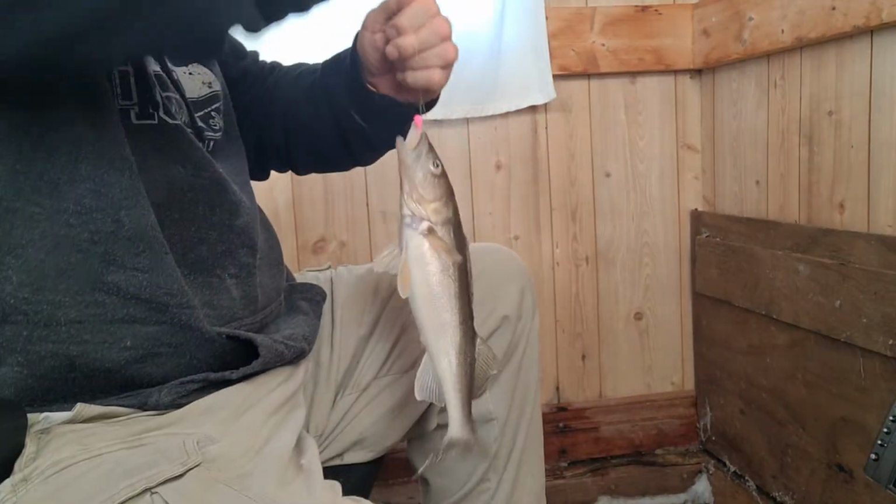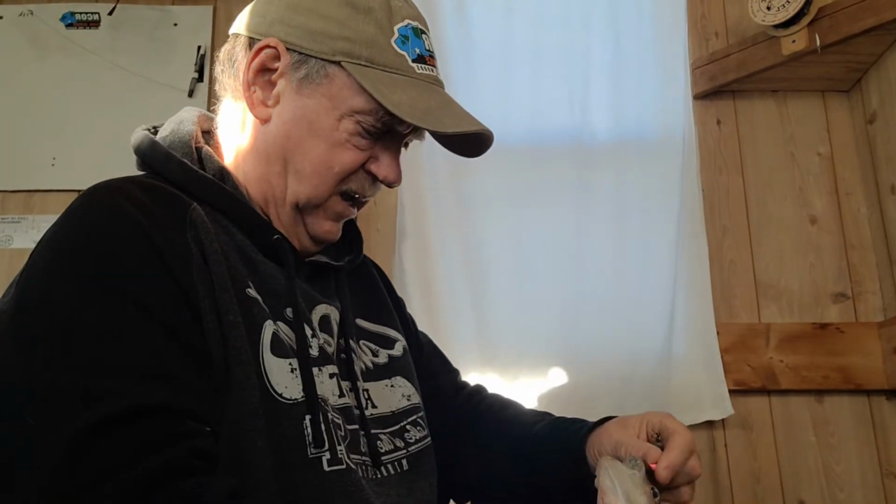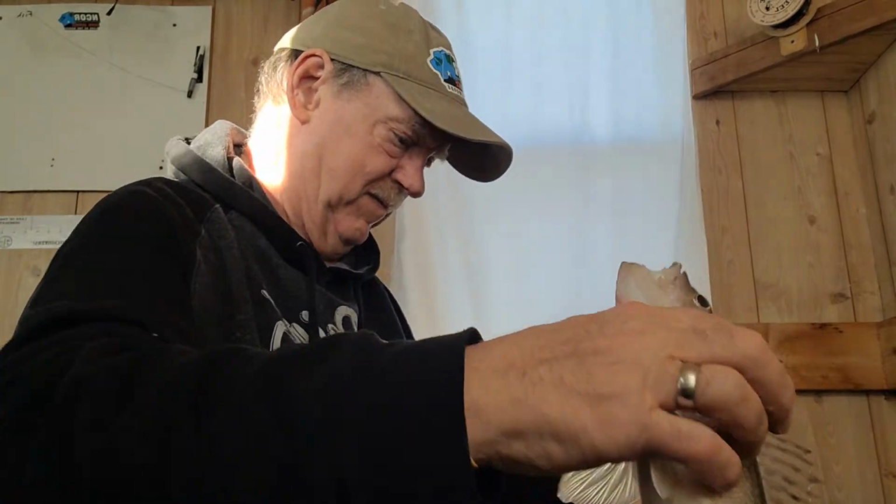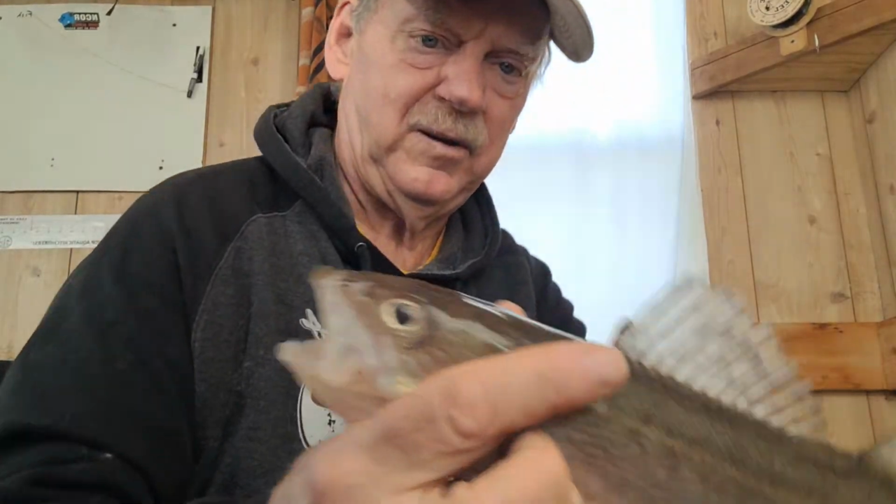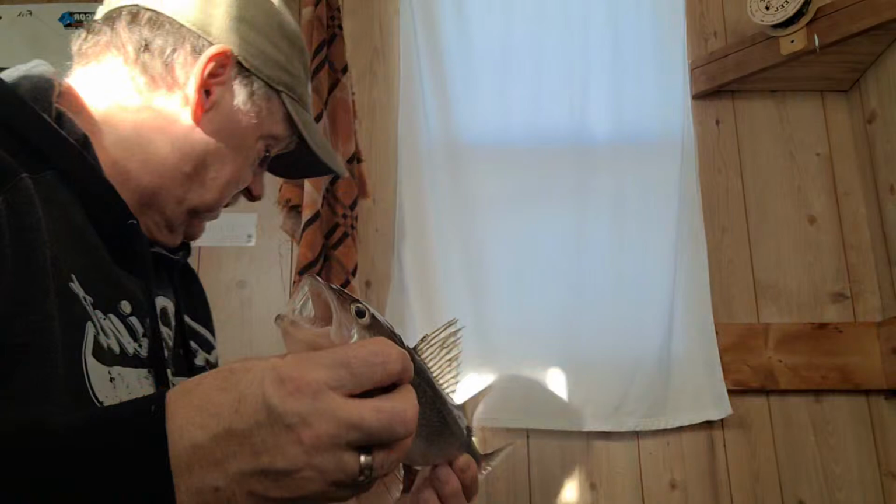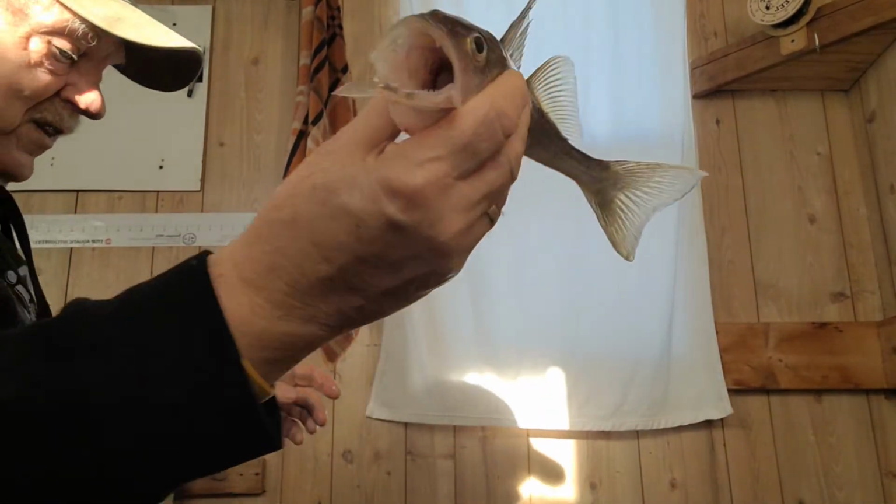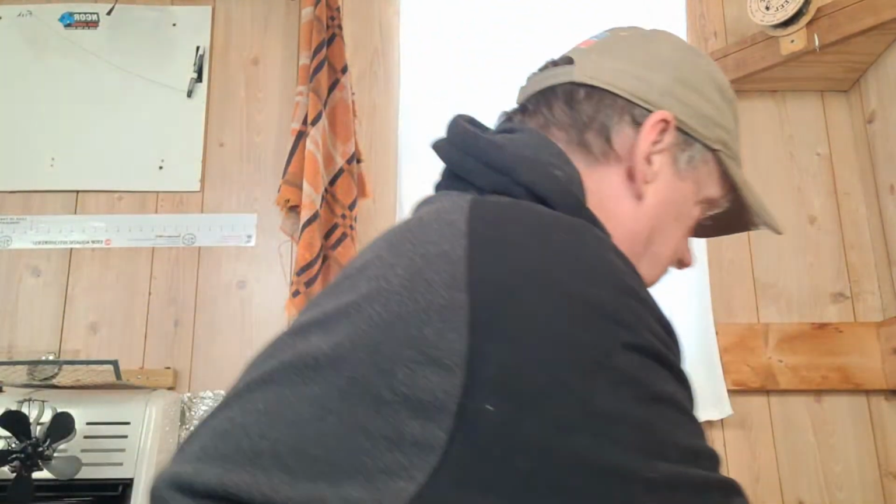This is going to be at least a 14-inch sauger. At least. Thick. Come on, buddy. Look at a mess. Look how thick that guy is. Nice, thick. This is a 15-inch sauger. So I've caught 3. Well, I caught a little one earlier. So I'll put this one back. Get going, pal.